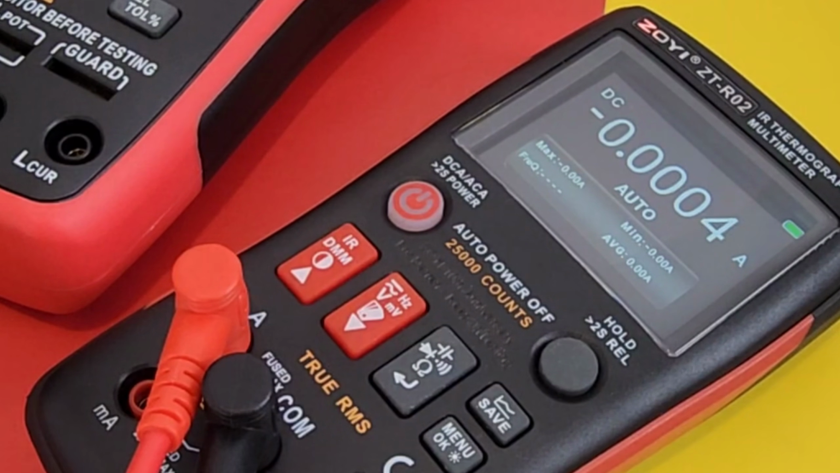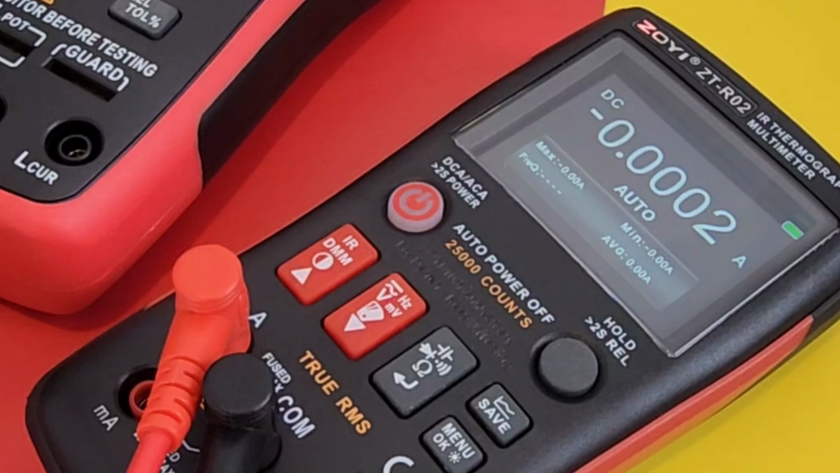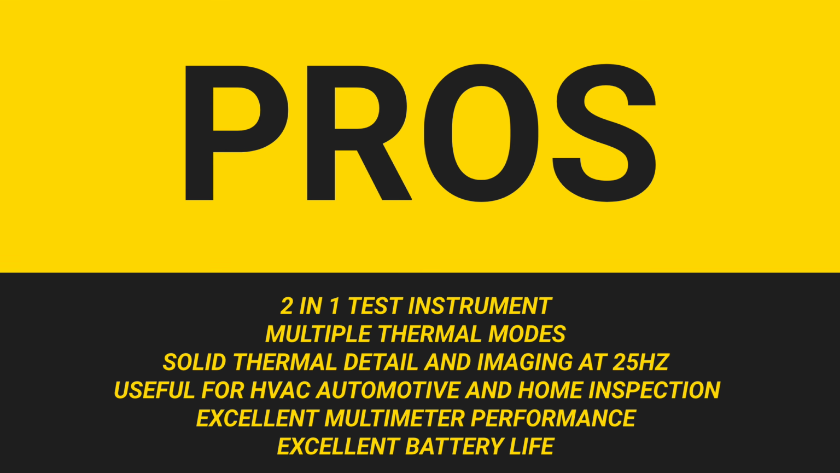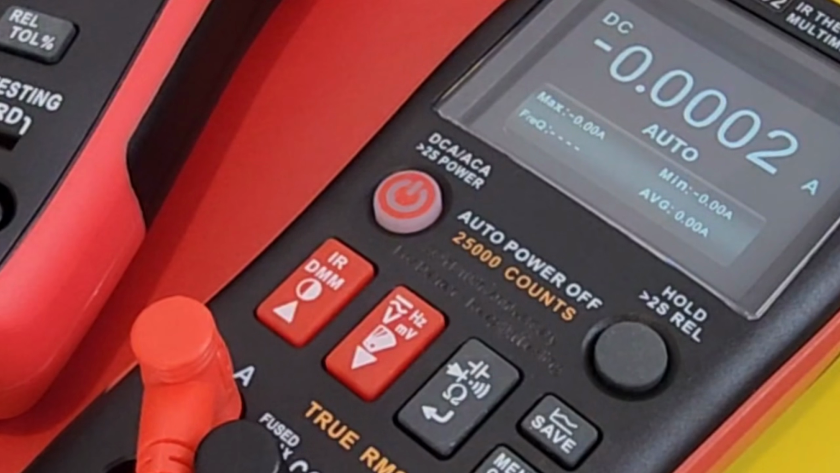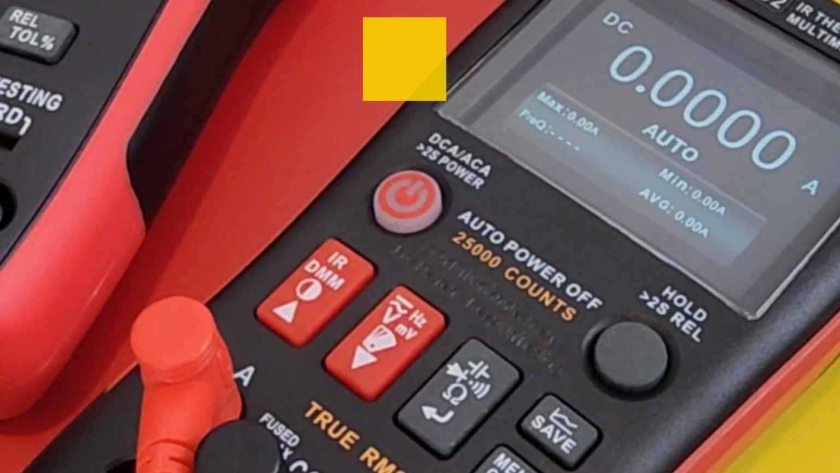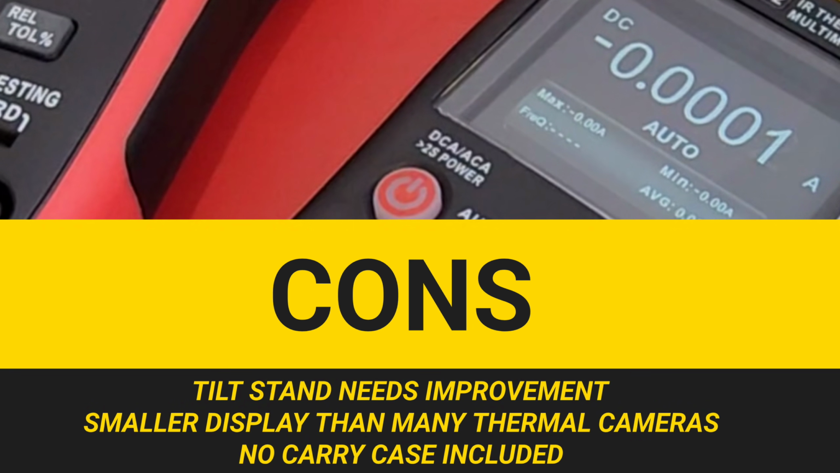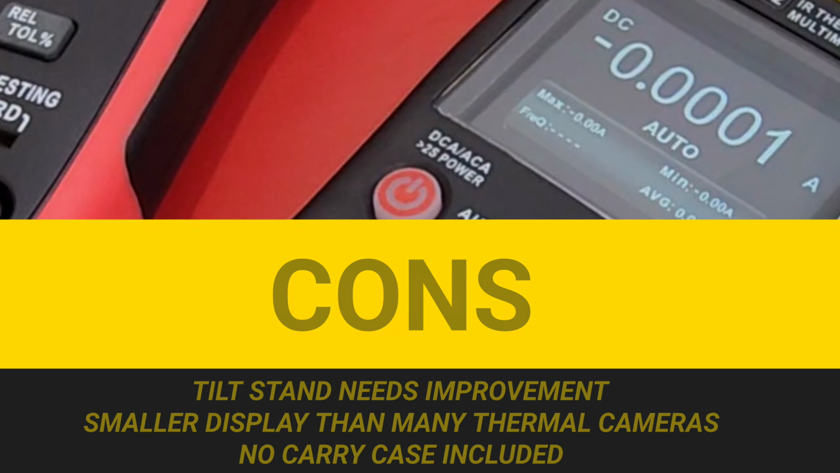It combines two tools in one, so you don't need a separate meter plus a thermal camera, and you've got that solid thermal detail and smooth imaging at 25 hertz. Yeah, the screen is small, but it is still very useful. It's HVAC, industrial, automotive, home inspections. I think this is a cool thermal camera to have on you. It can even be a secondary one as a backup just in case. Overall though, I think it's better, easier to use than those phone attached thermal tools. This one is fully standalone.